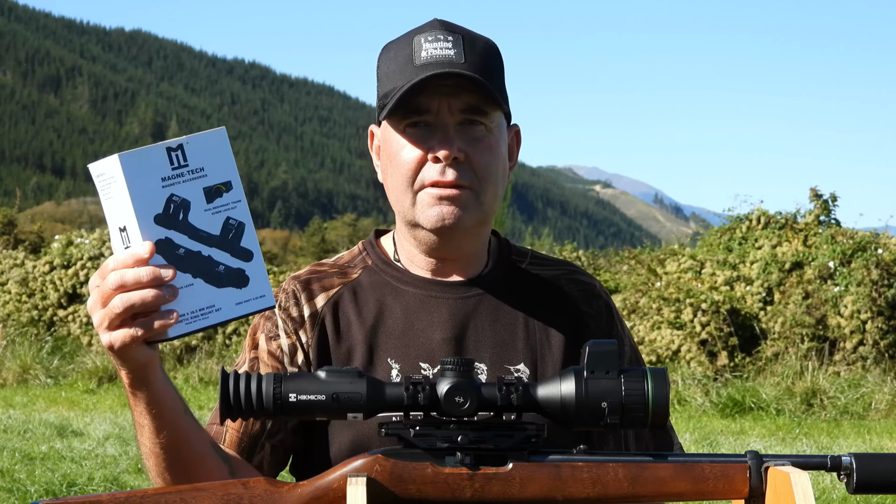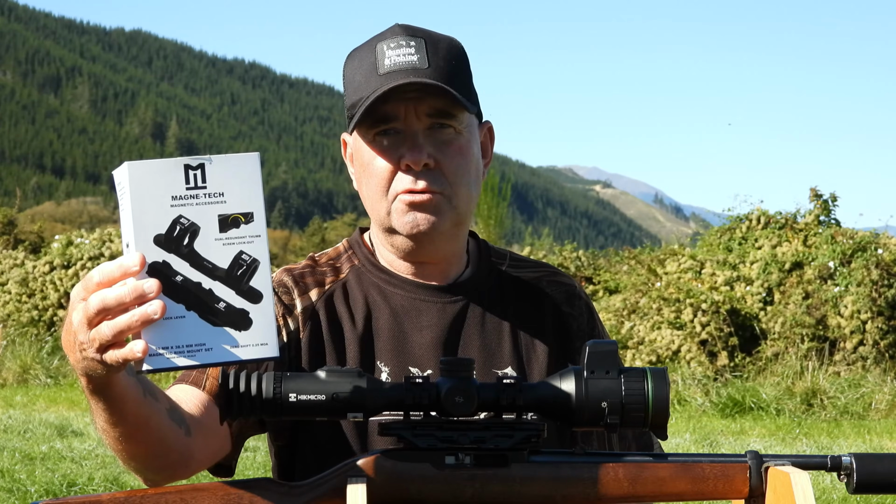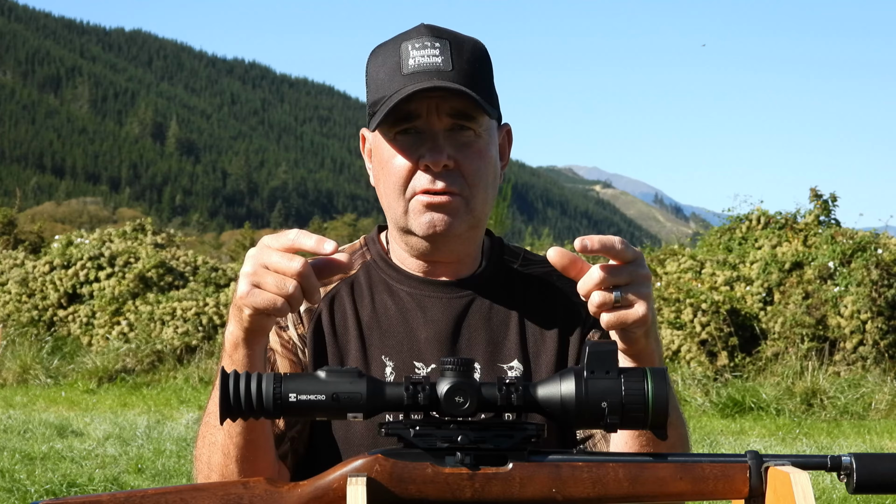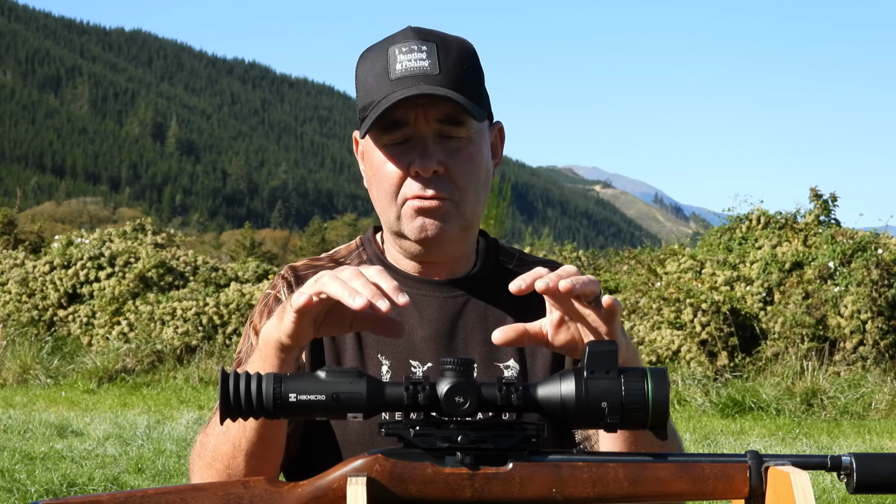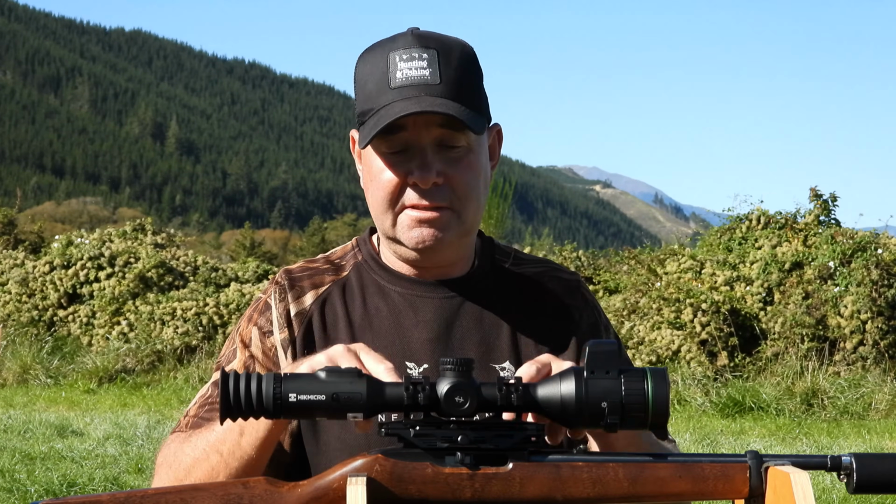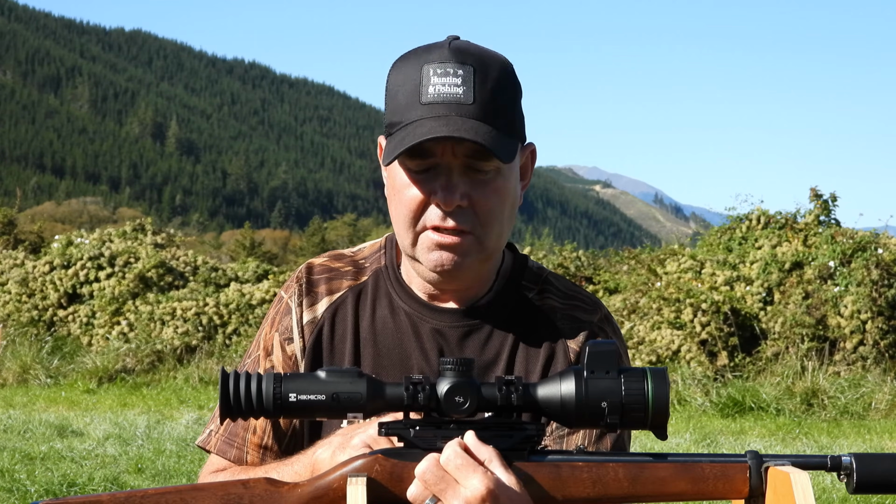Thought I'd let you guys know that this is the scope and ring bases that I'm using. It's from Magnetech, and this is a two-part magnet system. It has a base that you stick on to a Picatinny rail on your rifle, and then your rings has got like a small plate on the bottom of it that actually is a magnet and sticks to the base of this, so it's really easy to take on and take off. So I'll just show you.